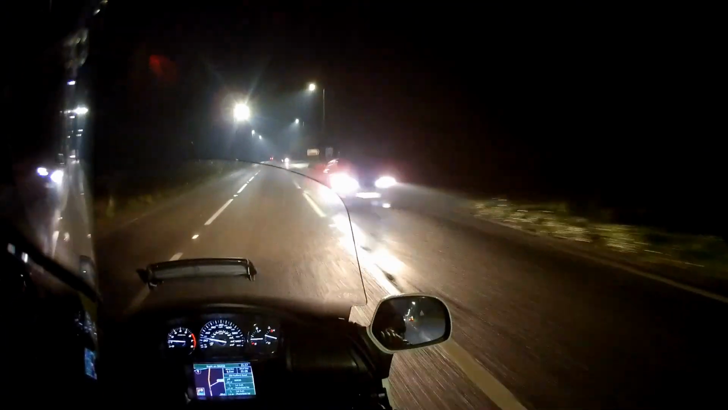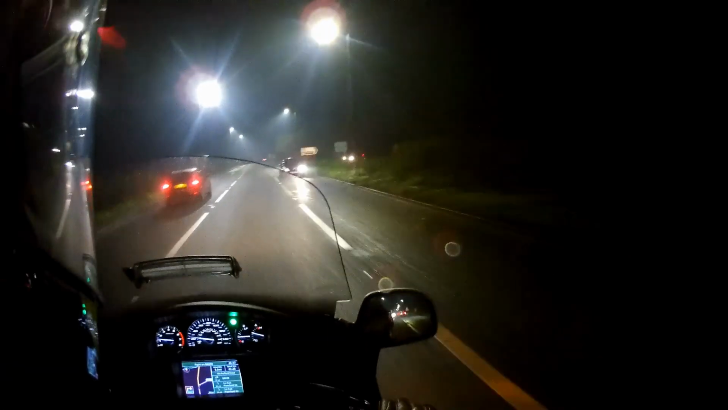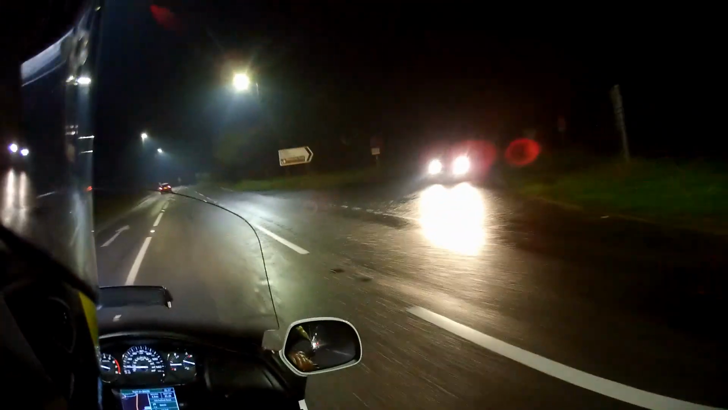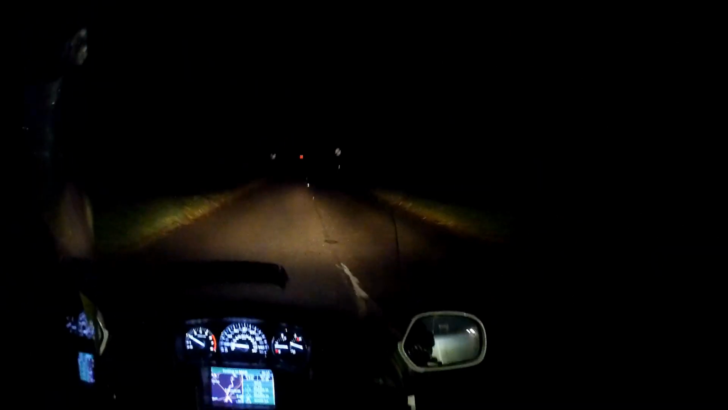And I like a nice snug fitting thumb to operate my indicators mainly, I guess. But this one's got a lot of slack at the end. Other than that, they're very comfortable.